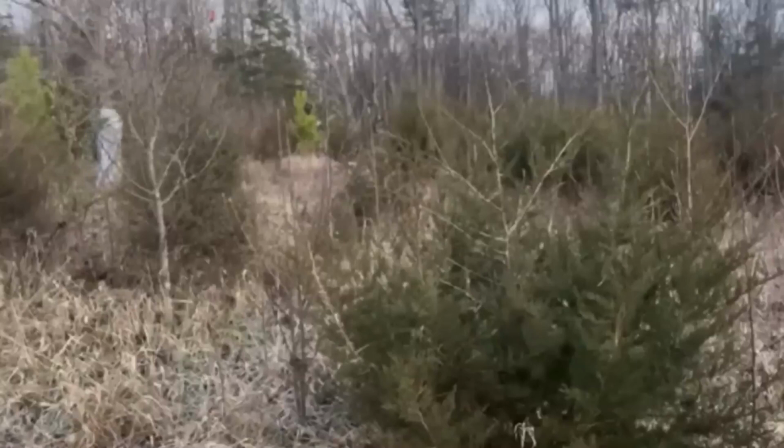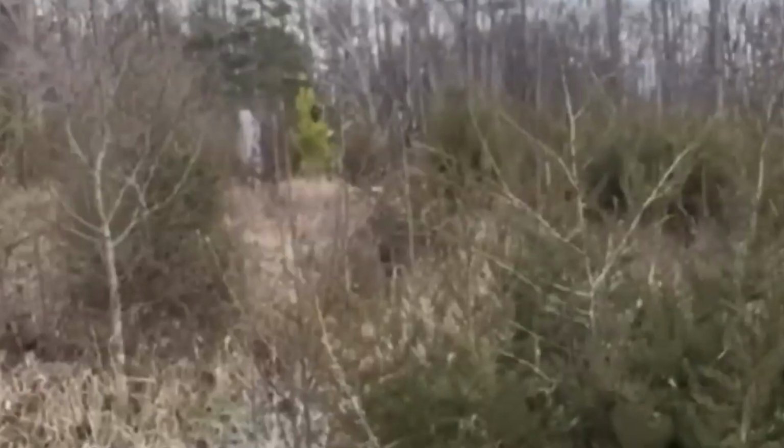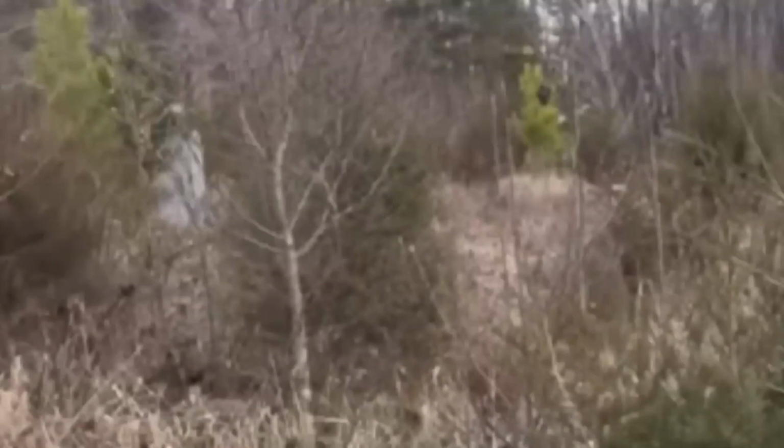This video was taken by the trail cam installed by someone on the land they own to watch for any predators that might be lurking nearby. But they were scared to notice not a wolf or bear, but rather a gray-dressed figure walking slowly in the forest. The figure appears to move slowly and with no purpose, as if it is just wandering around.